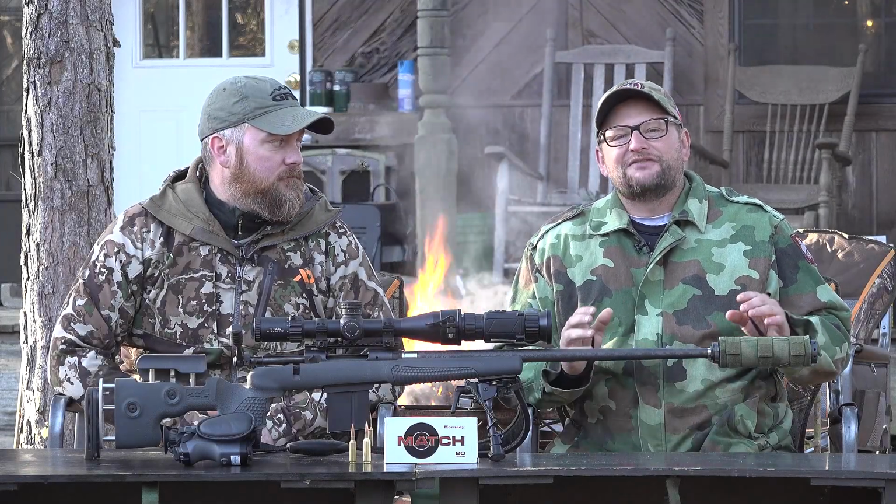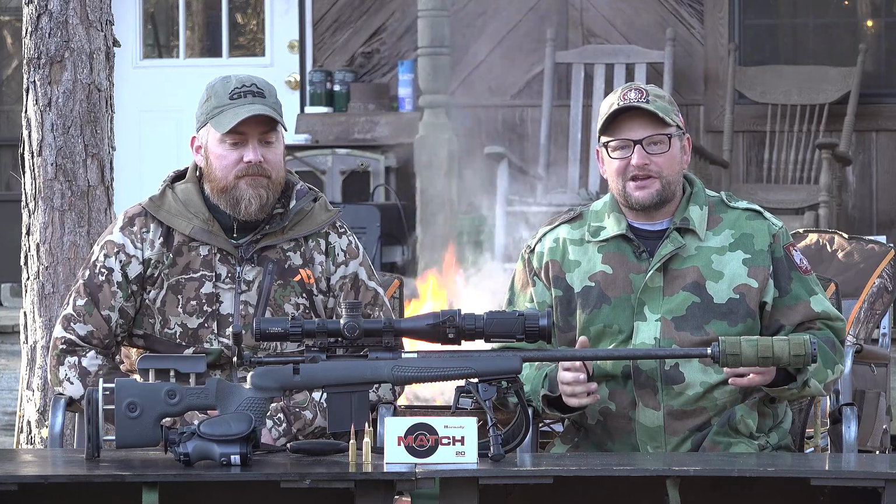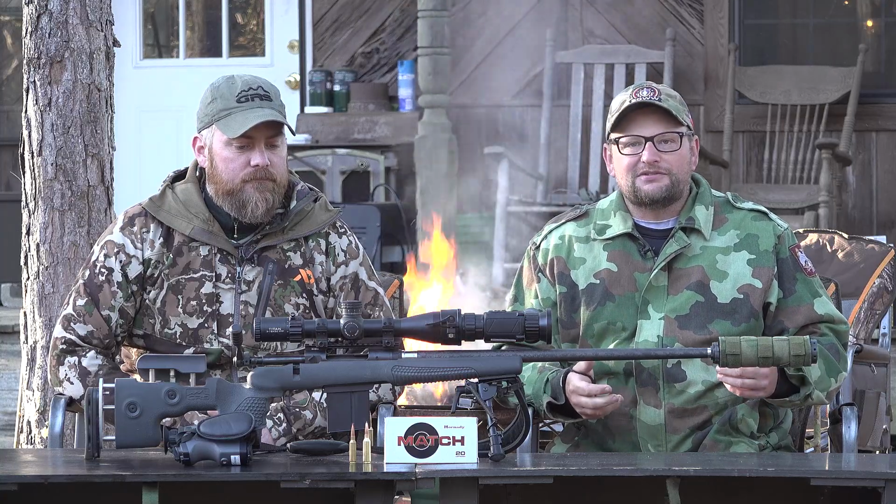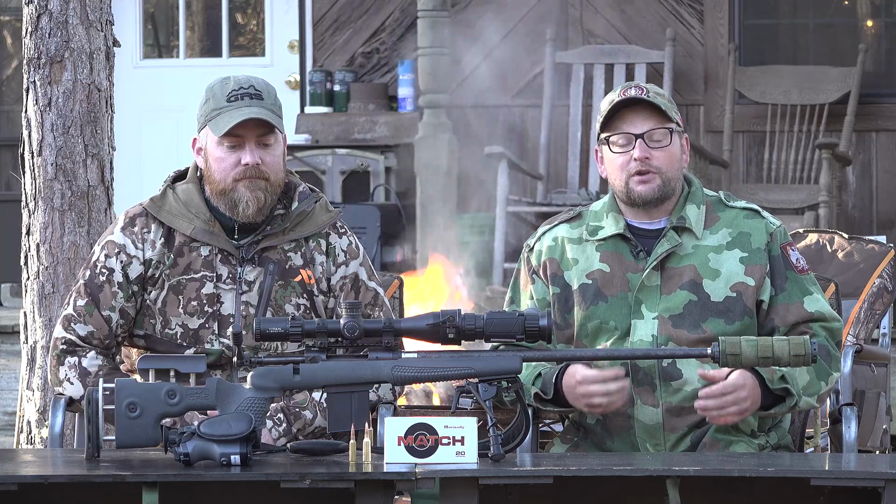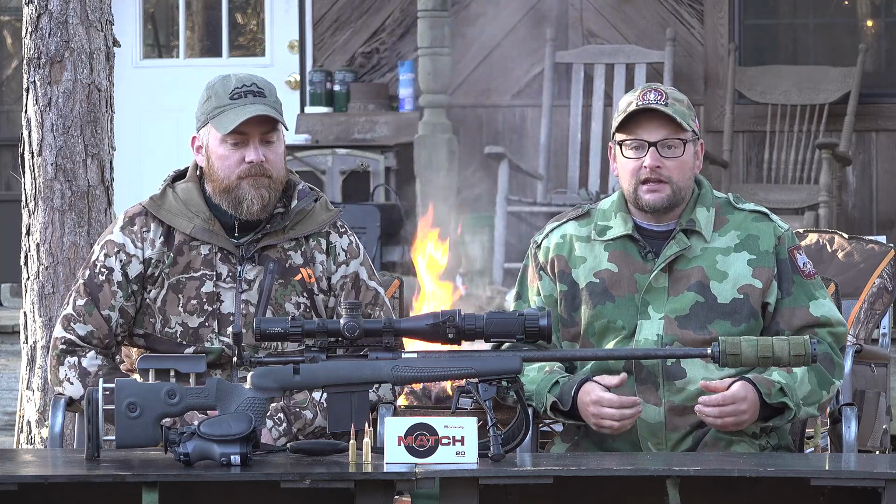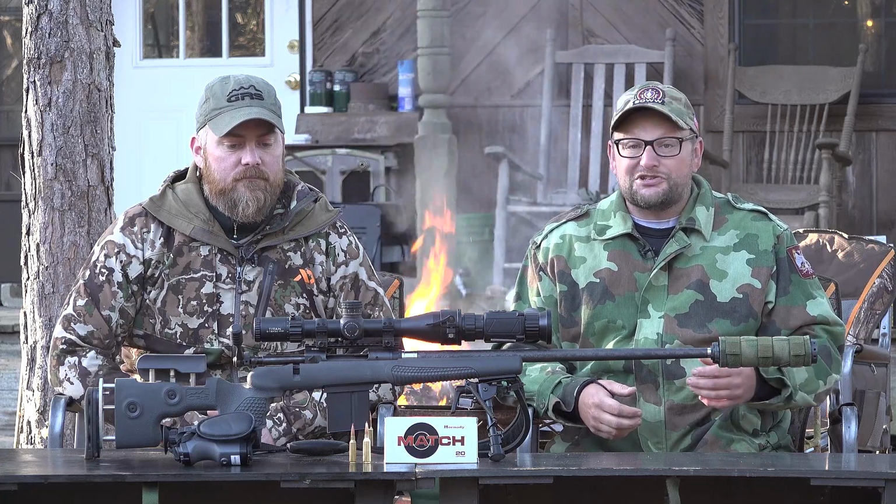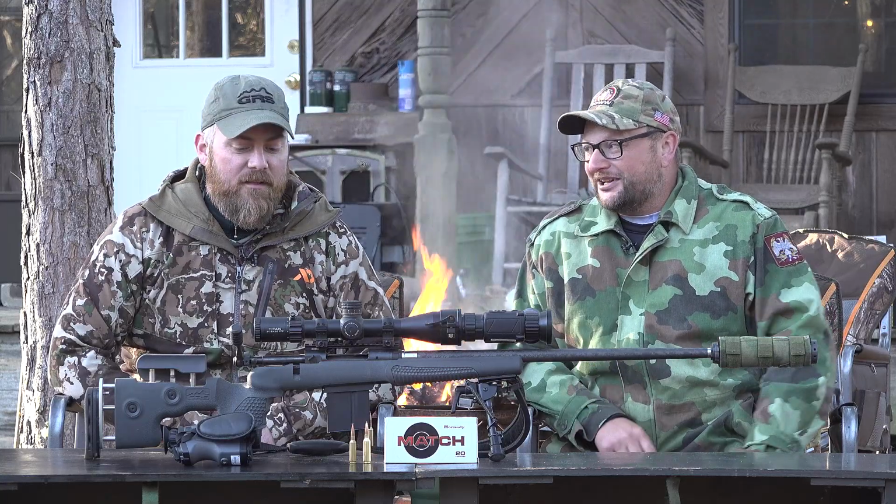All right, I've got something ridiculously cool to show you that I witnessed the other night. We were out here hanging out, doing some glassing around for pigs. I've got my buddy Oscar here with GRS rifle stocks. We're in South Georgia, been doing some hunting. And our neighbor over here, Mr. Newberry, has a whole bunch of freaking hogs in his field. And he gave us permission to go over here and glass around. And we did some glassing around, didn't we? We did. Yes, we did.